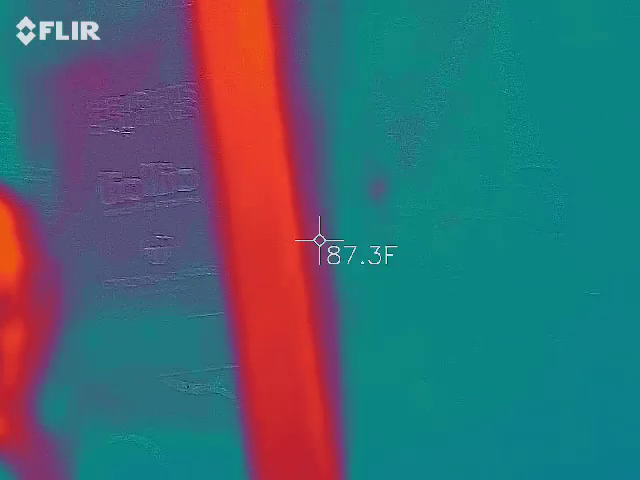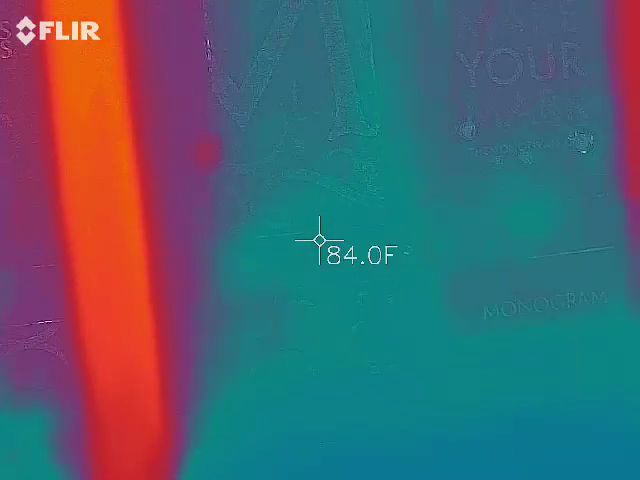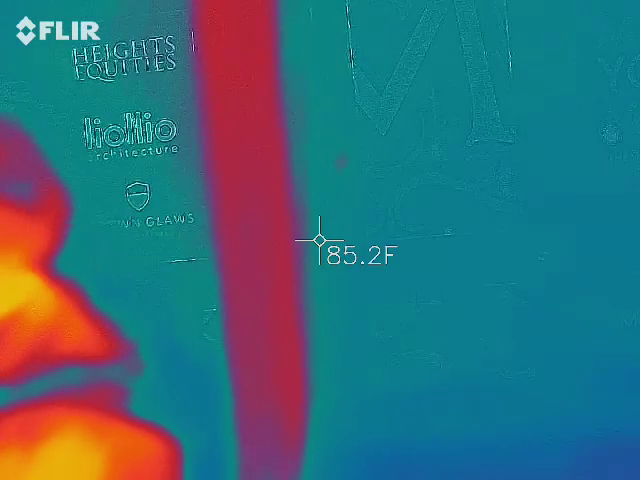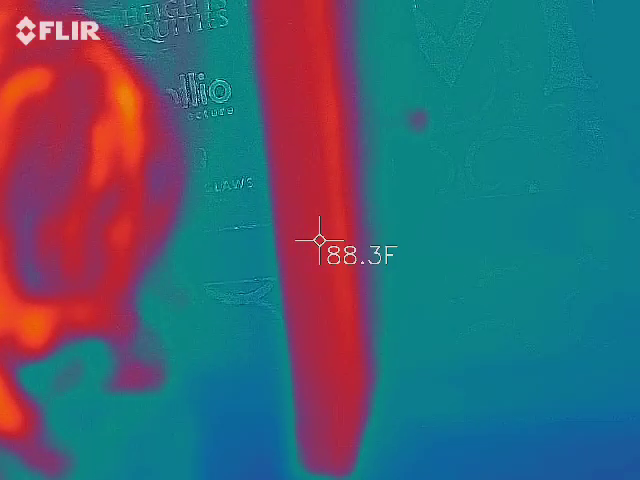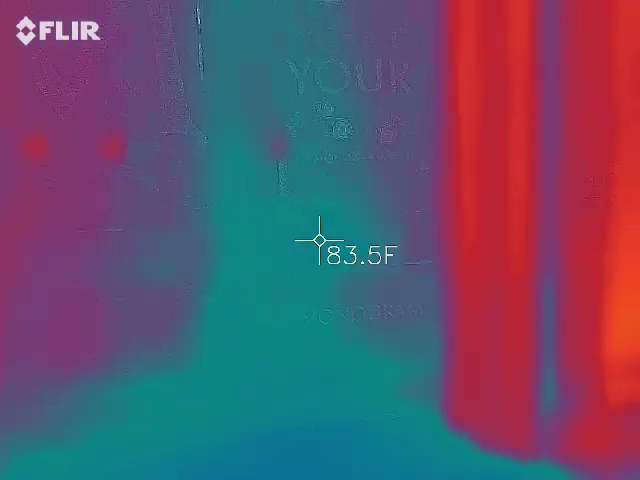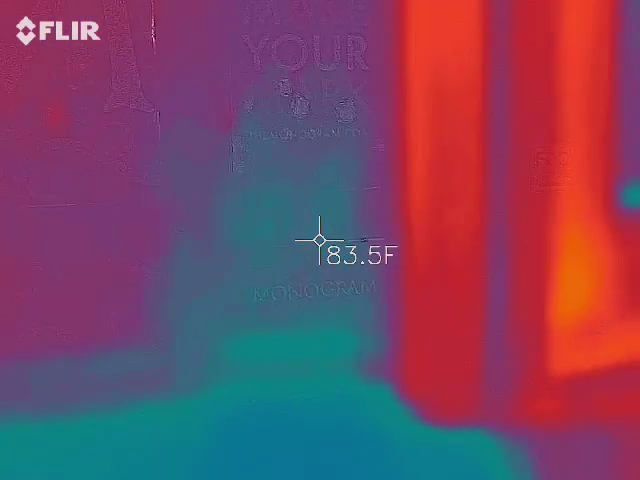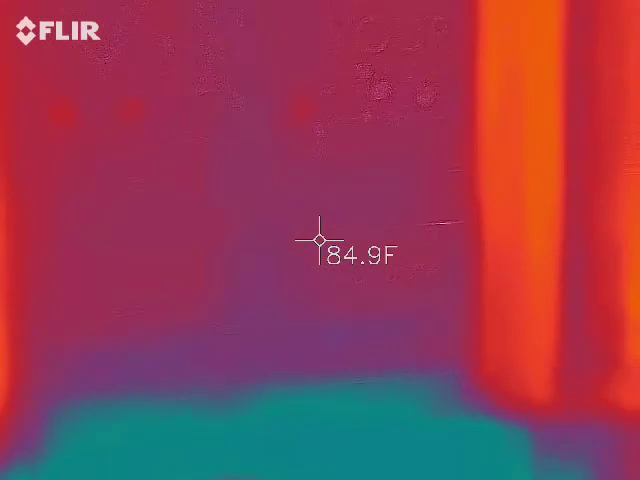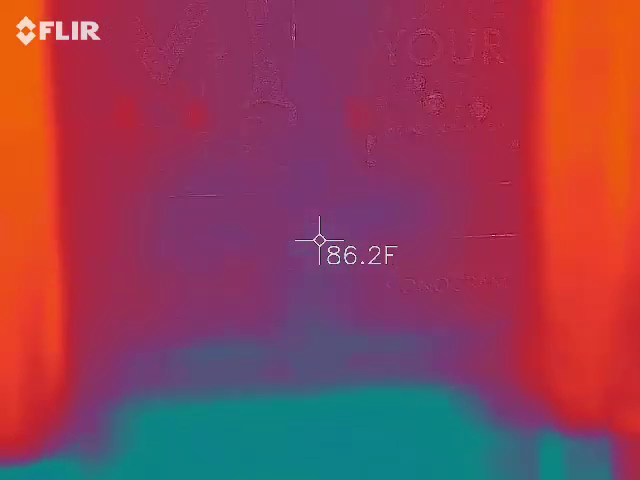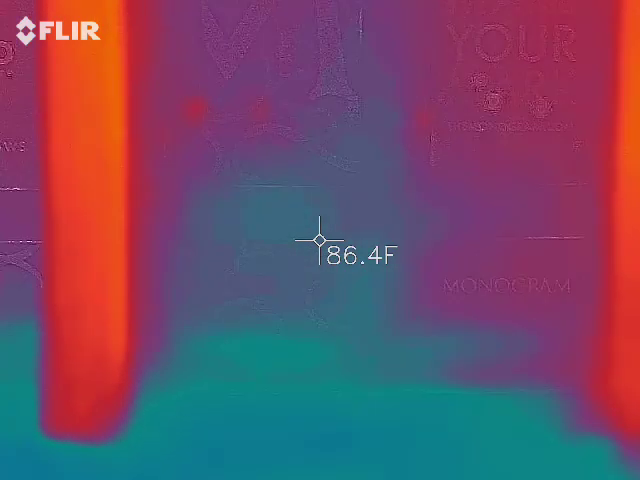Or it could be condensation? That's a lot. See the little squiggle right above the brick? Yeah, it looks like a smoggy spot. Those windows are dirty, aren't they?